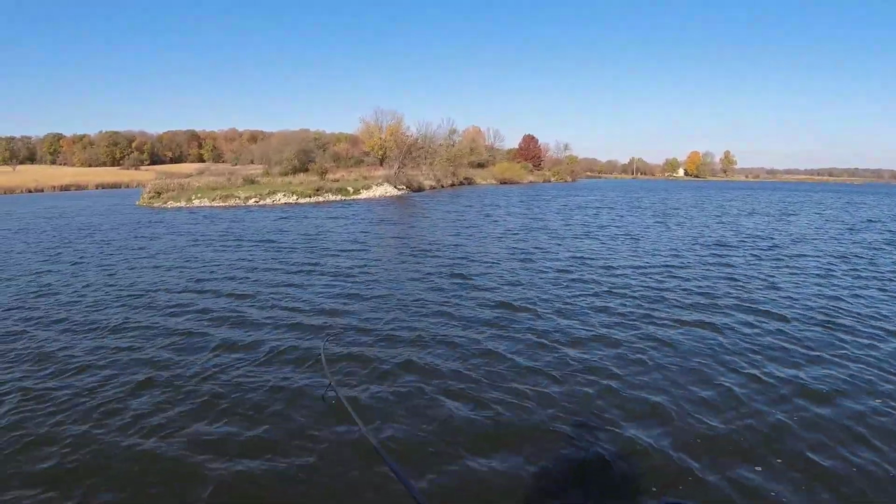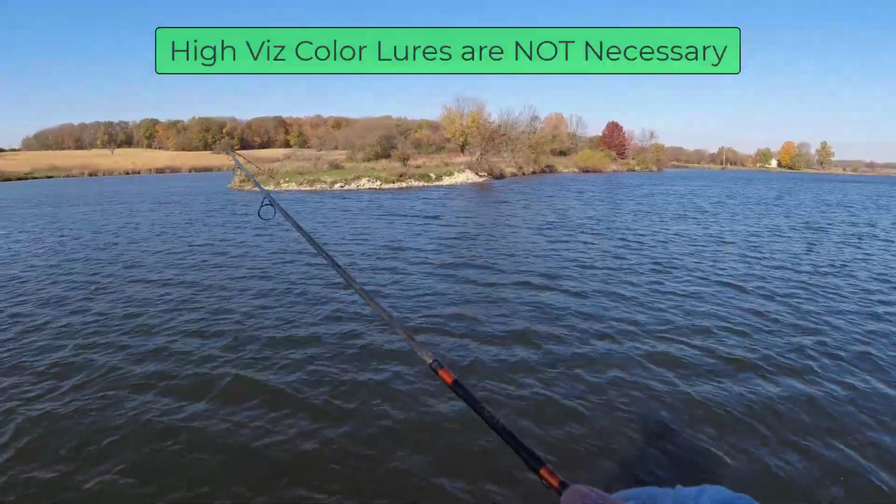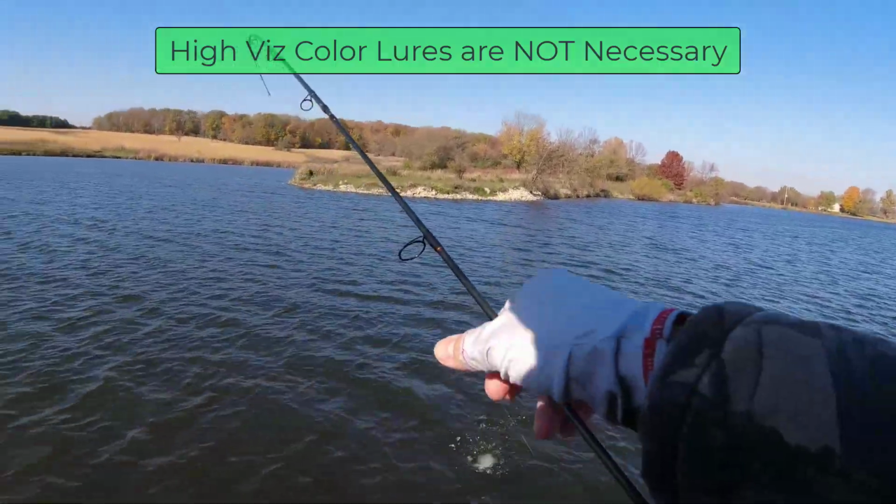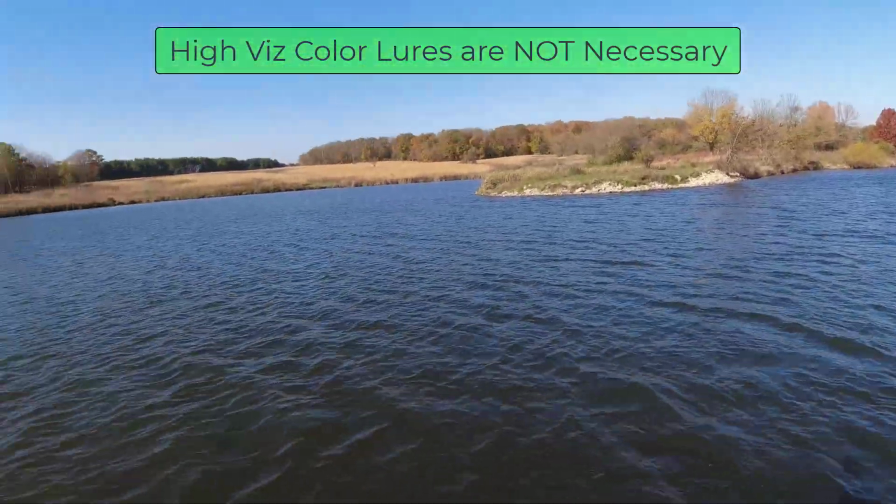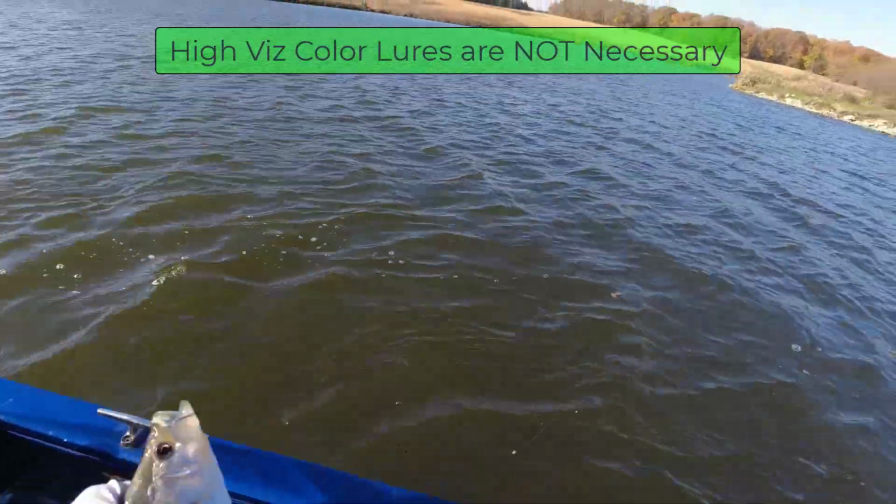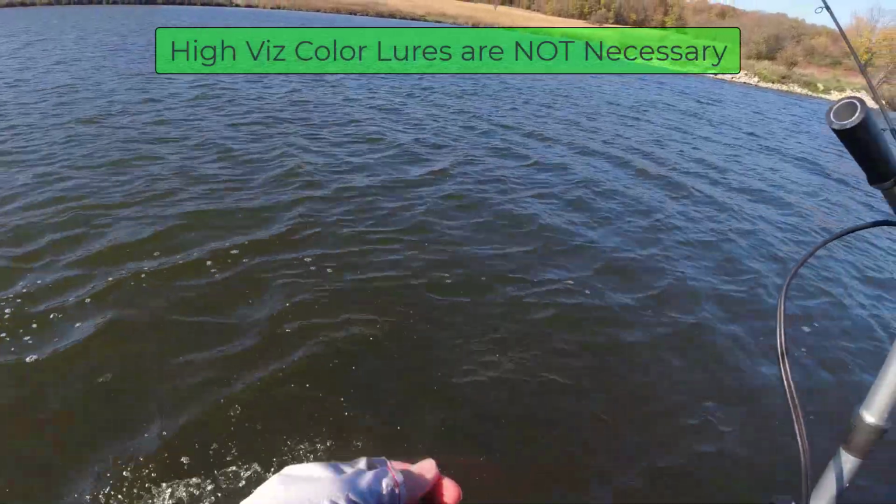I believe that the high vis colors are not even necessary, except in the dingiest, dirtiest water, like in the spring after these powerful rains. Sometimes there is really zero visibility, so in those cases you might need high vis colors.